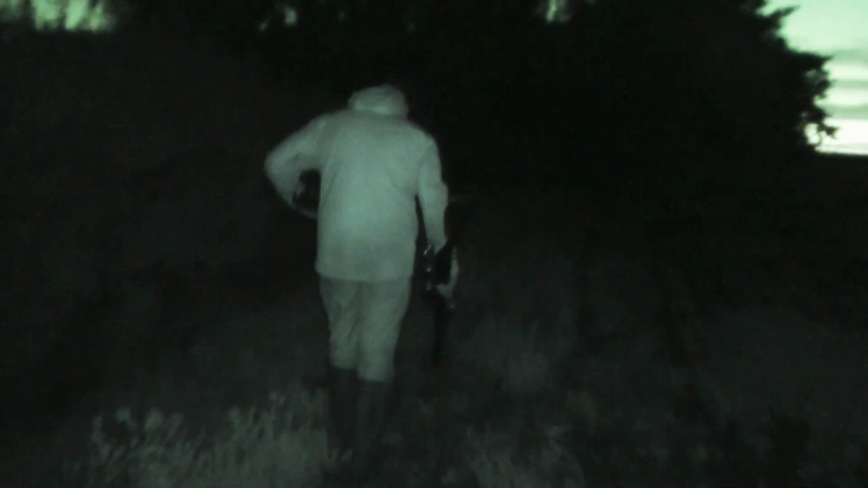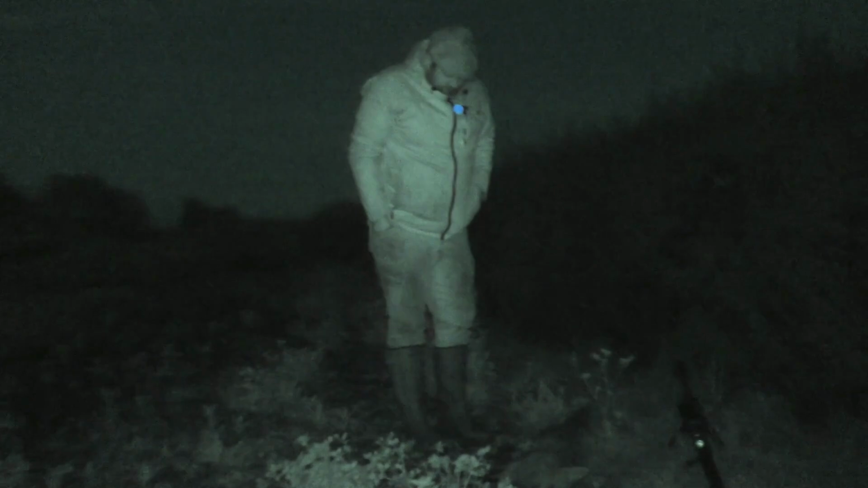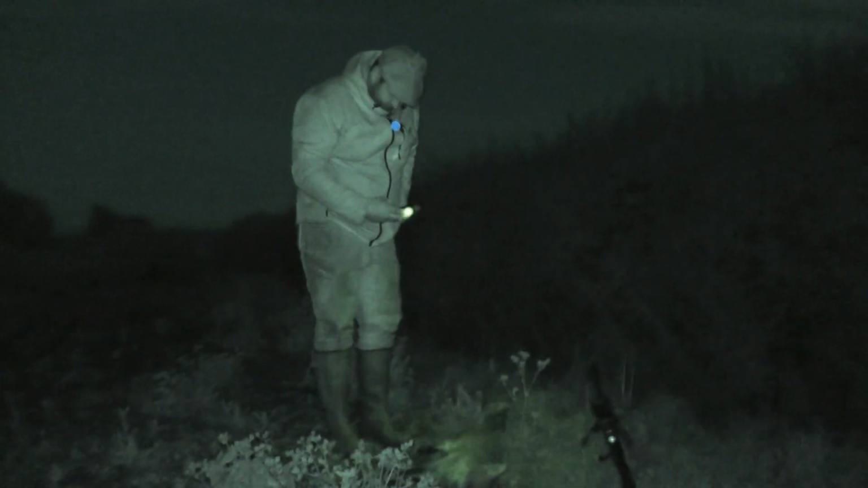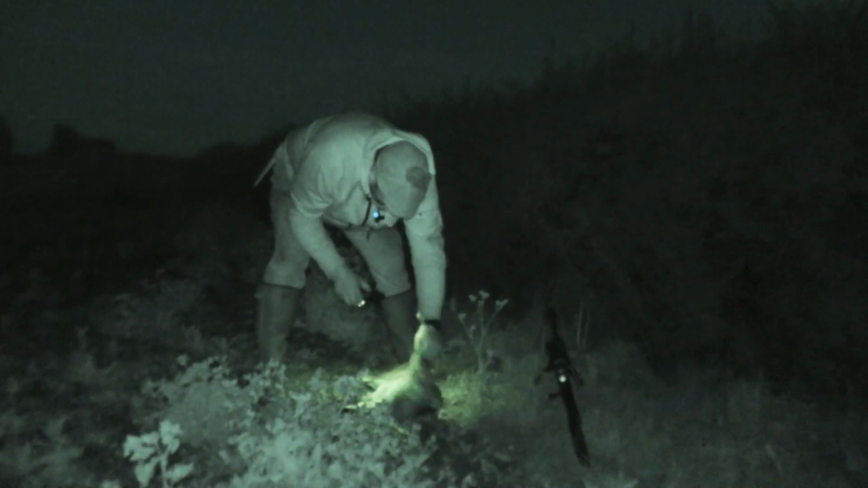And this is the point where I have one last scan and see another one. Big old mature dog fox.